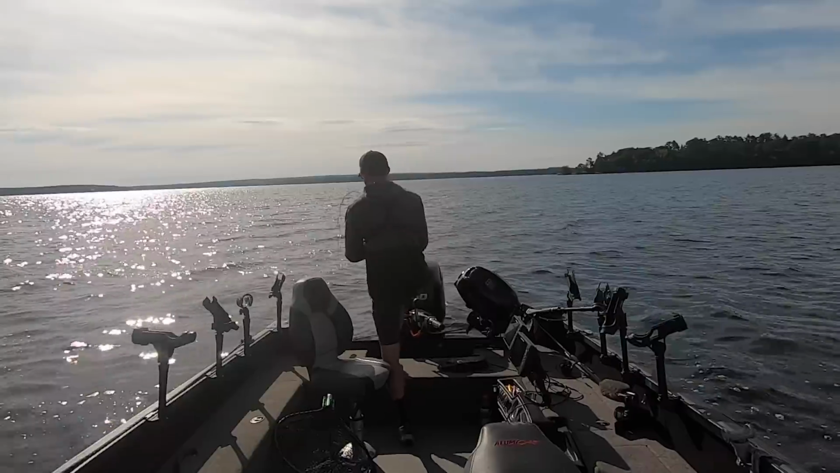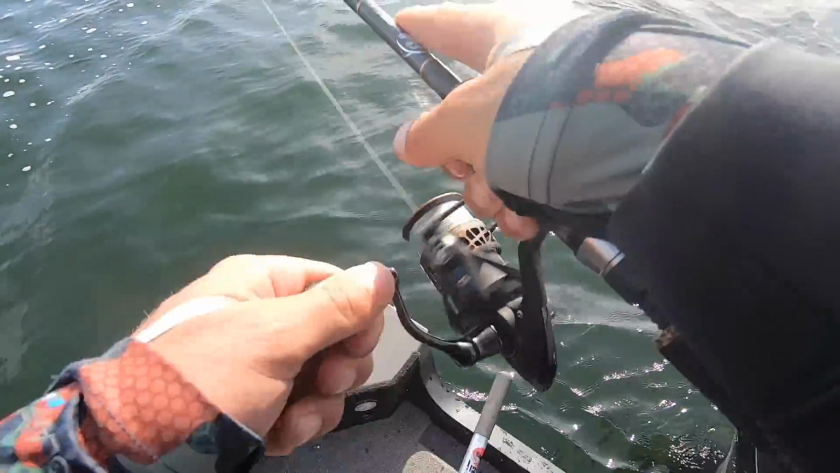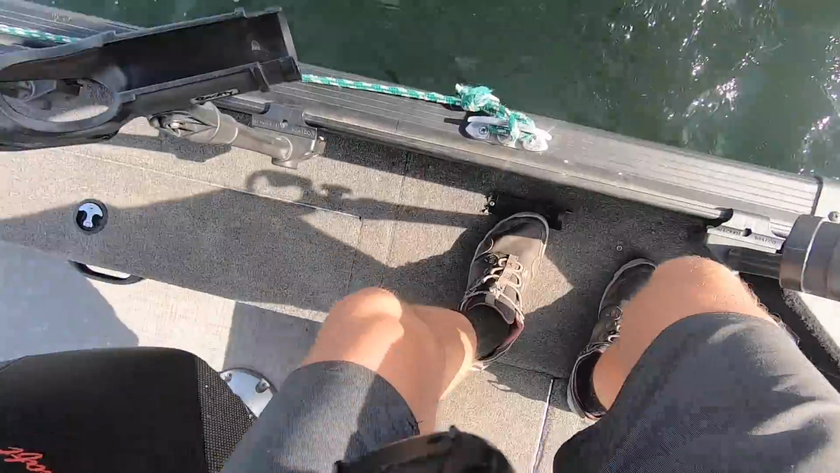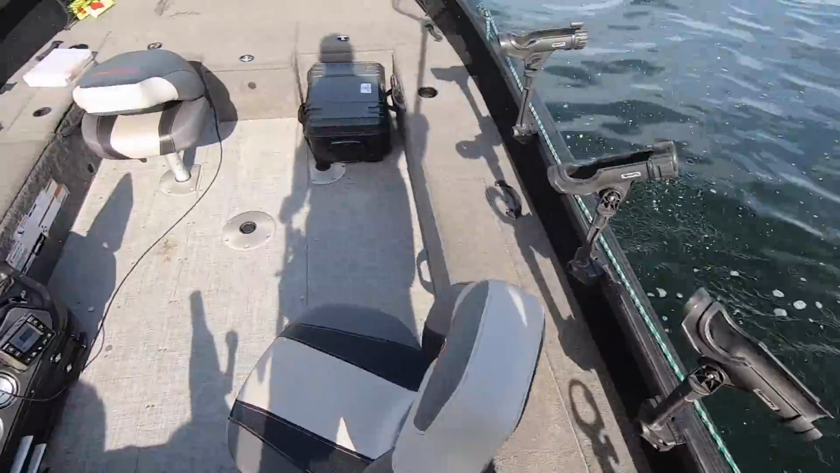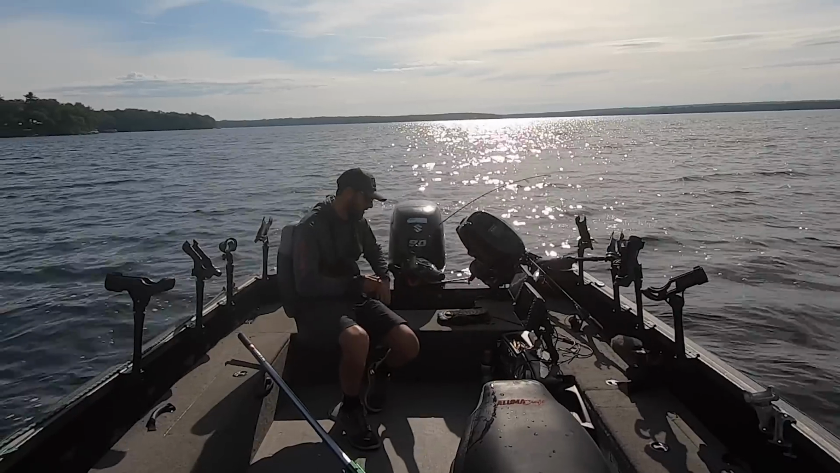Oh, look at that. Right away. That's exactly how it's supposed to go. See fish, drop down into them, catch fish, and here we got a nice walleye. And this is why this is such a cool way to fish, because it is just immediate, right? You see fish, you drop in them, and you catch them. And there we go. For fishing for about 1 minute, we already have the first walleye of the day.